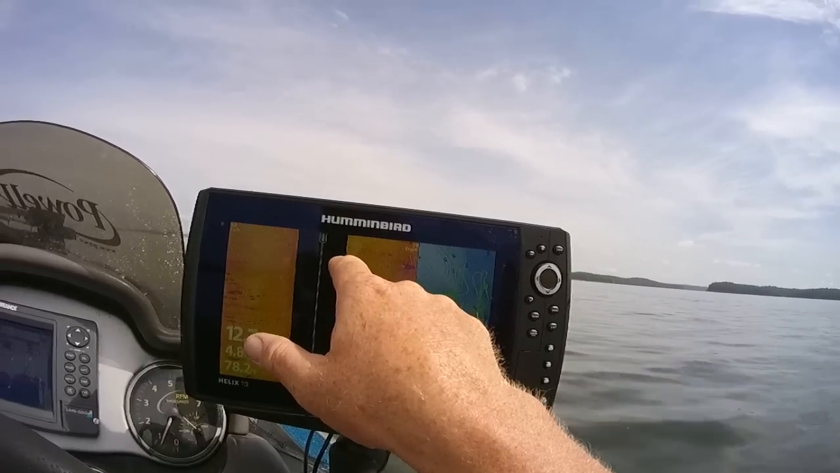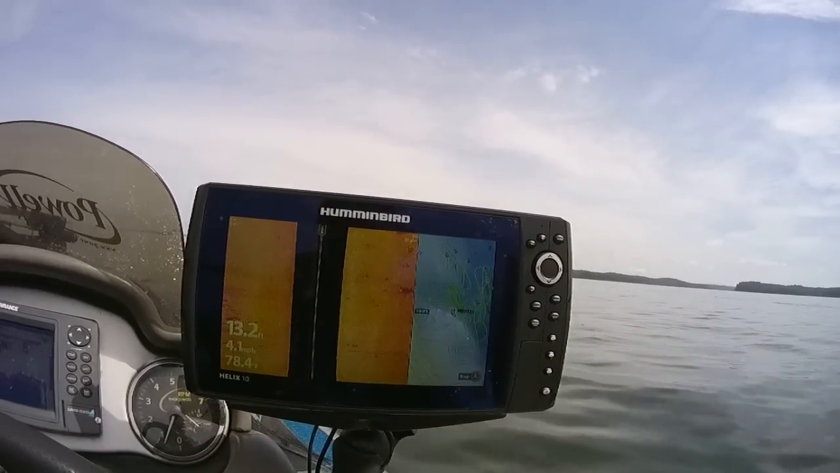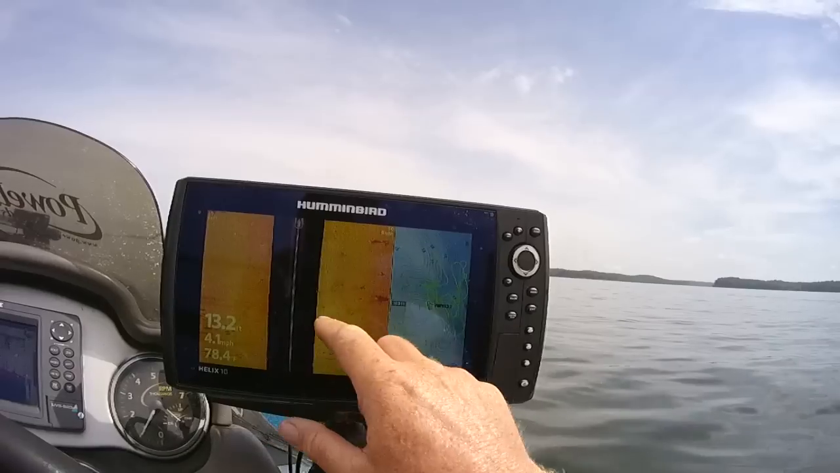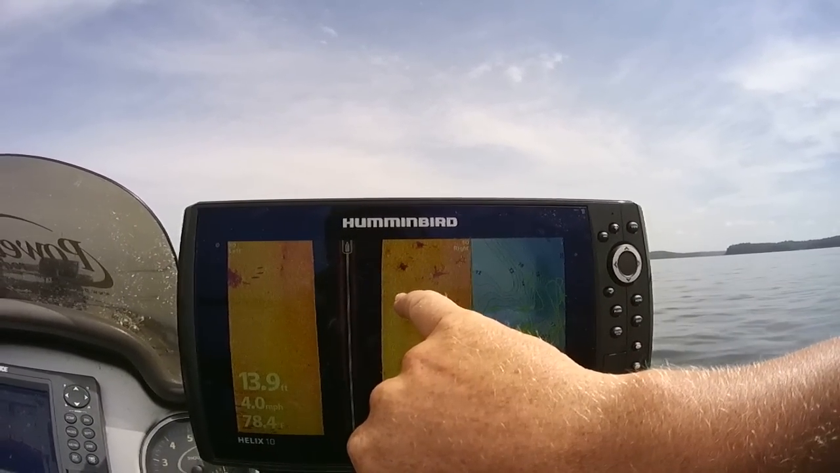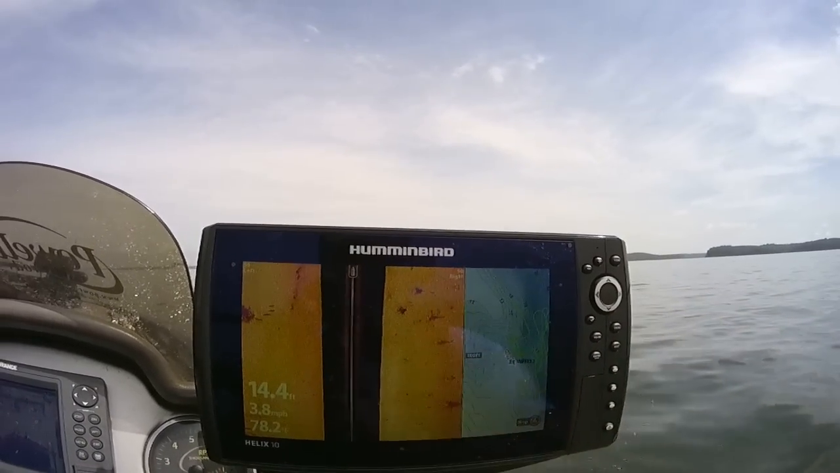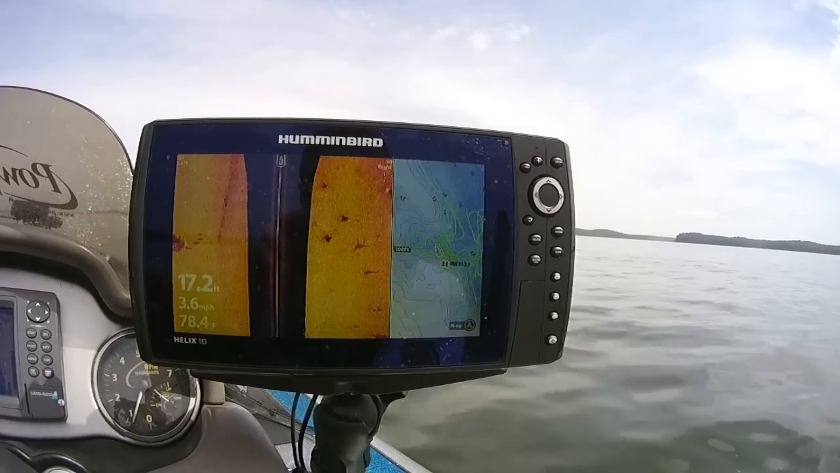Right there's kind of the fish I'm looking for right there. That white dot there, white dot there. Looks like another one right on the bottom there. Those, to me, those are your bass. If you can see this one right here, there's a little white dot above my finger and that little shadow. See, that one's not very far off the bottom. That's another one too I'd be looking for. Those are the bass I'm looking for.